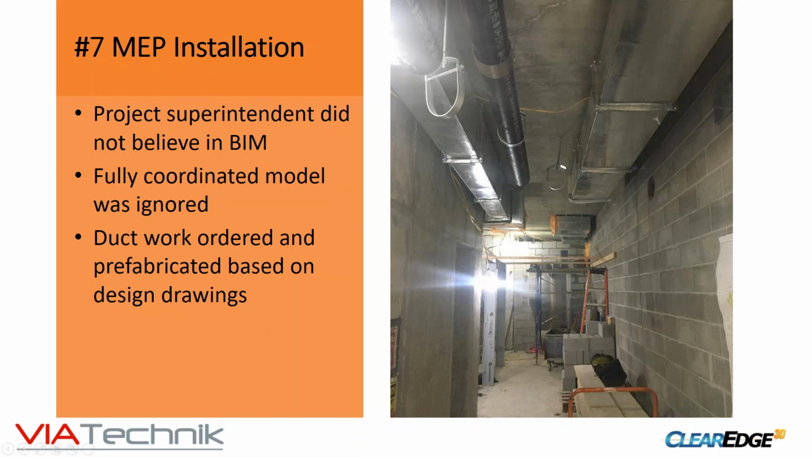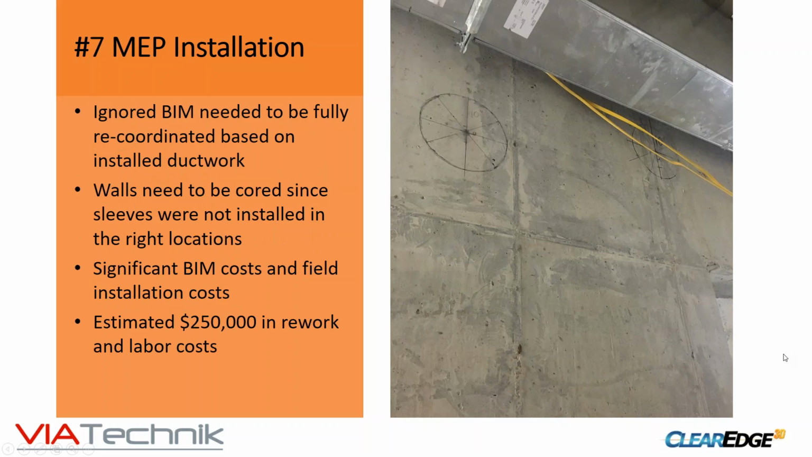If you go to the next slide, you'll see some of the issues there where, based on the BIM, part of the contract required using point layouts to lay everything out to sleeve all the walls. And now we're looking at all the ducts that have been installed. The result is now we're scanning all the ducts, getting all the existing conditions into a BIM, re-coordinating the entire job around the existing conditions, around the existing ducts. And now we're coring walls. It's just creating a nightmare.